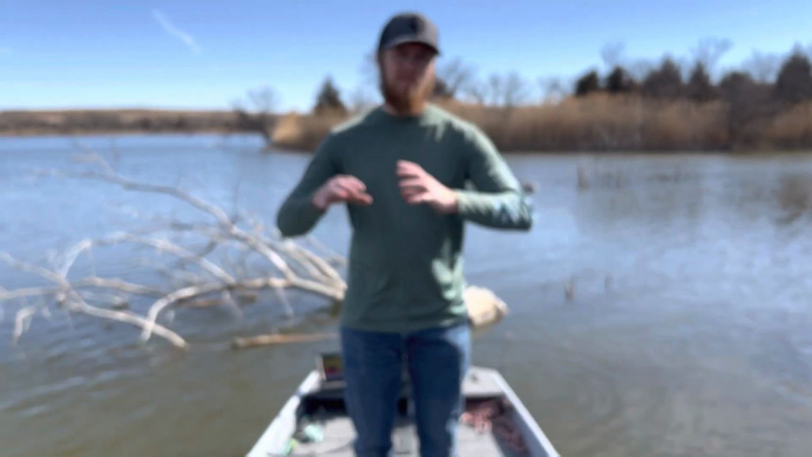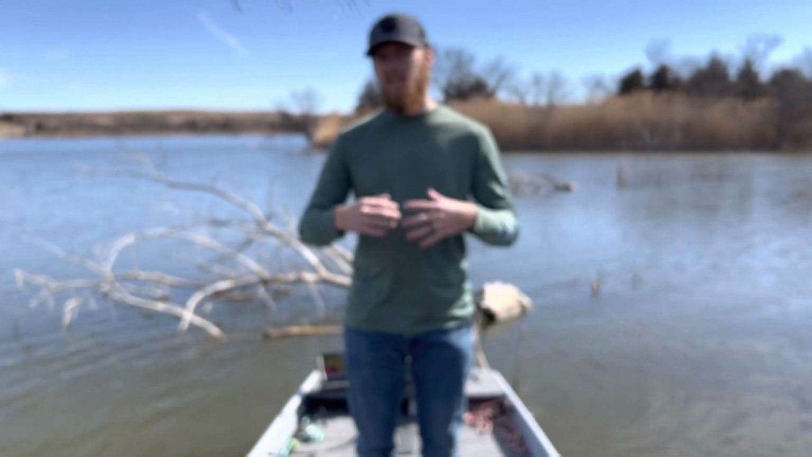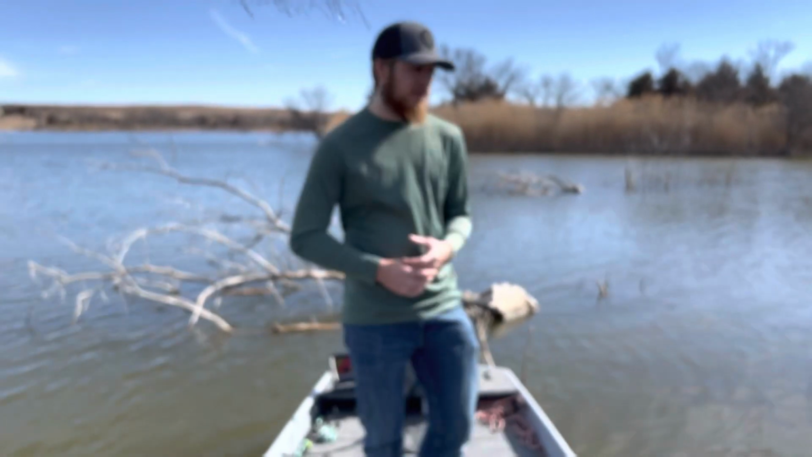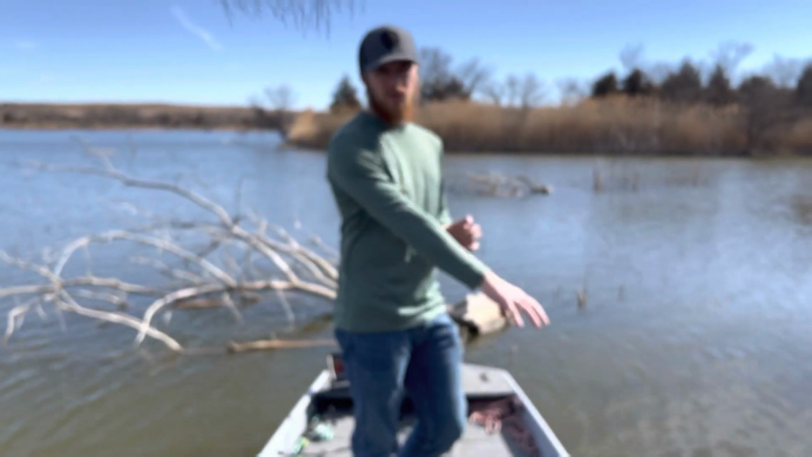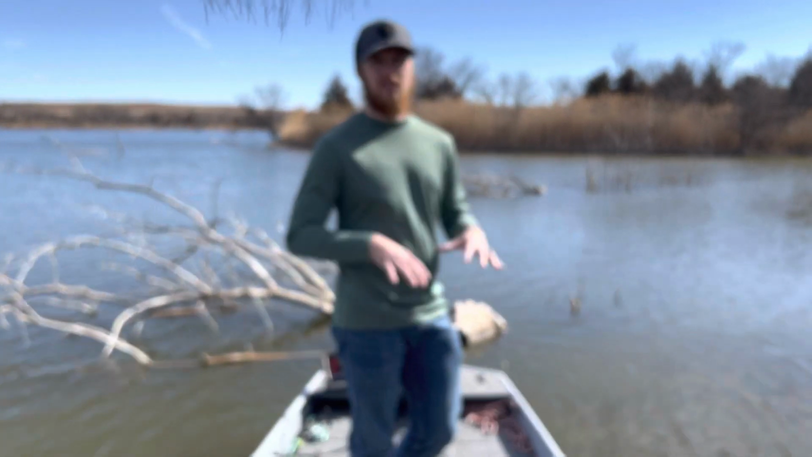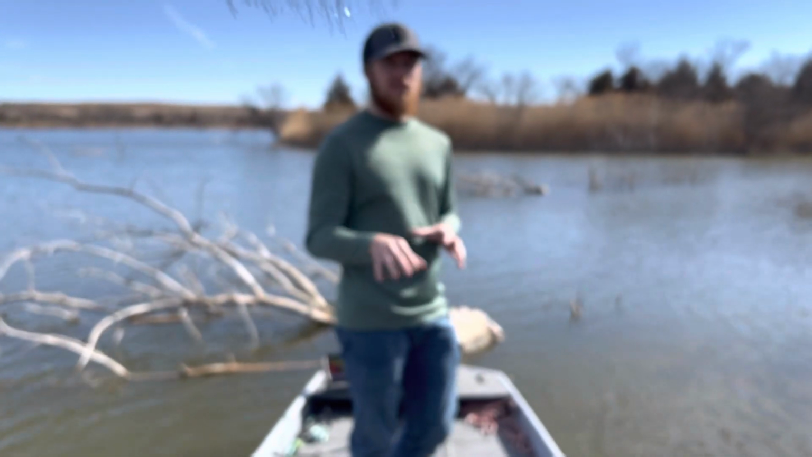I can spend that time at home studying, maybe on a day that the weather's not so good. So just something else to keep in mind, where you can be using these tools. Even though this isn't a high-level chart plotter that comes with all that map information and depth contours, we can still use it as if it does.